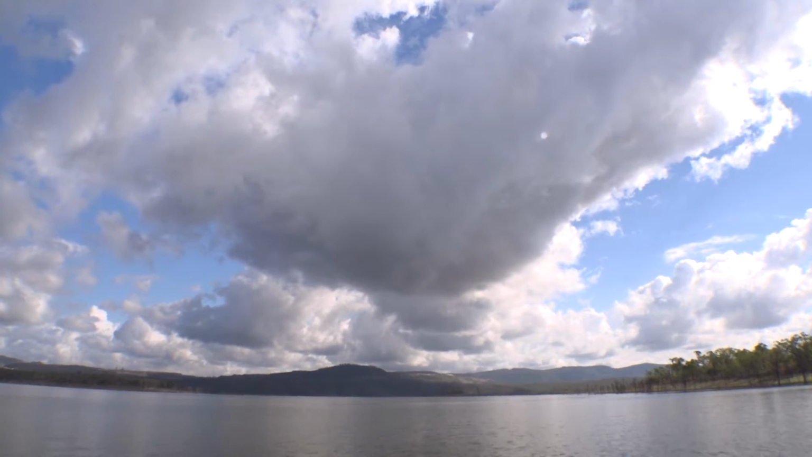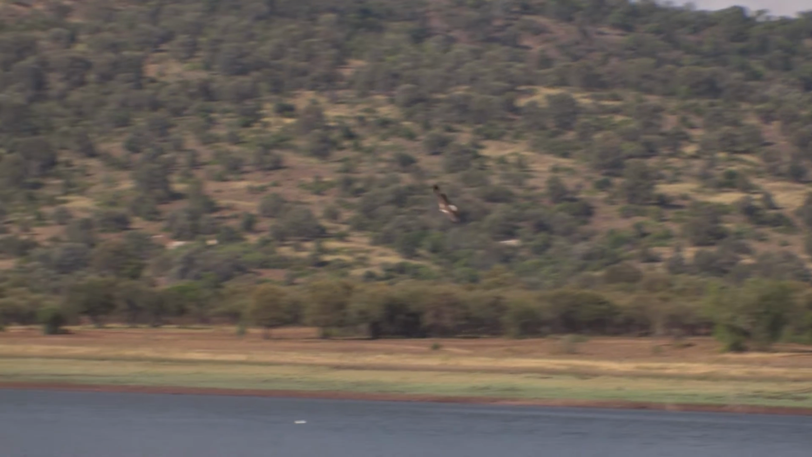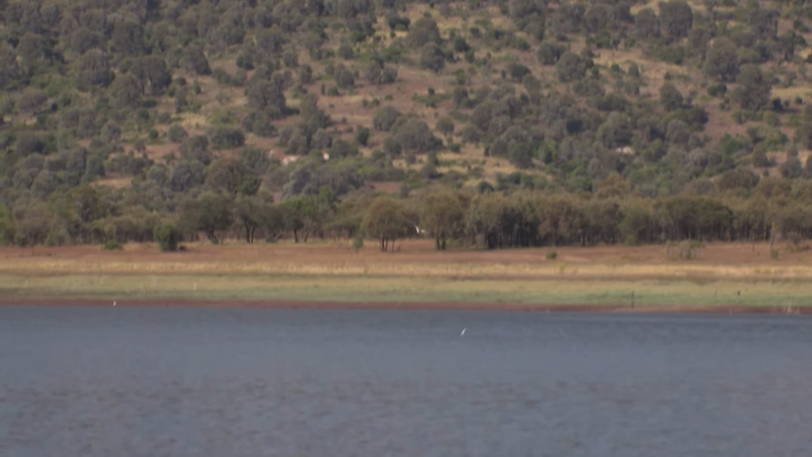It's amazing how the weather can affect the fishing. This was our last morning and the beginning of a stable weather pattern. Even the wildlife have become more active.